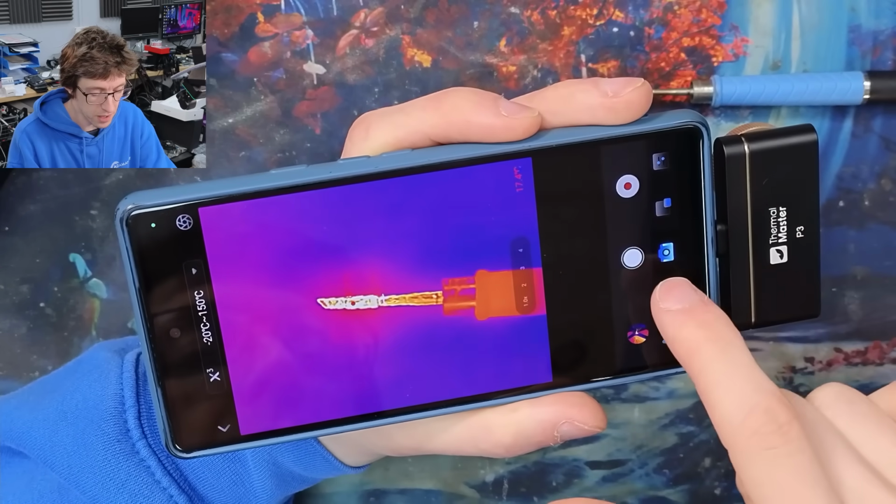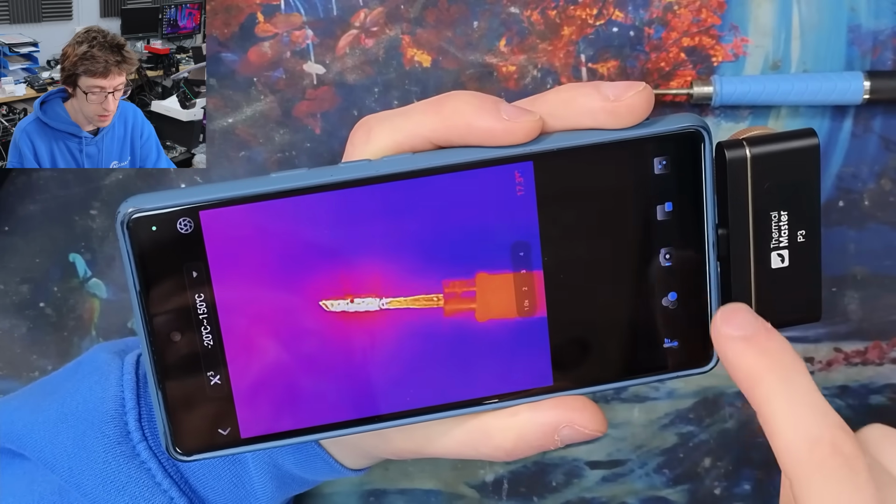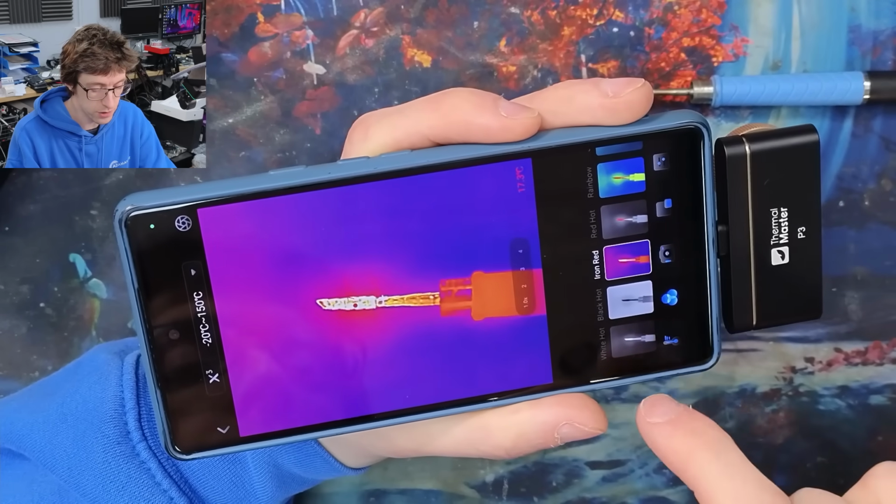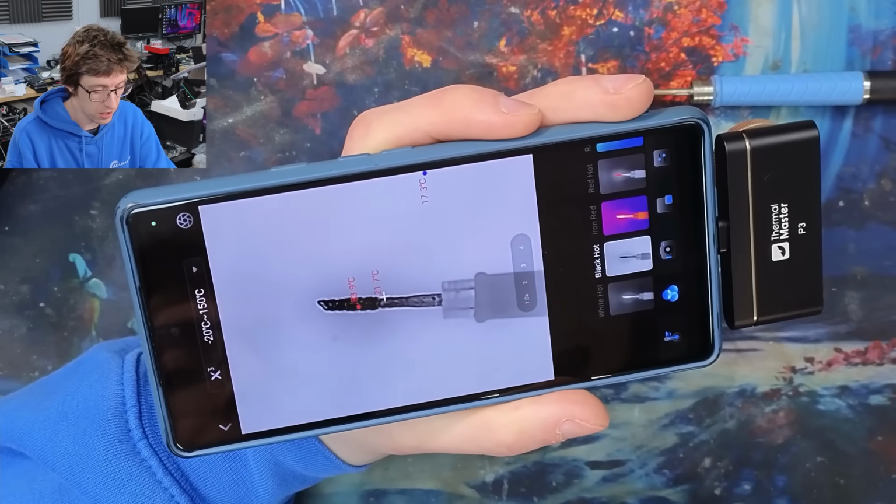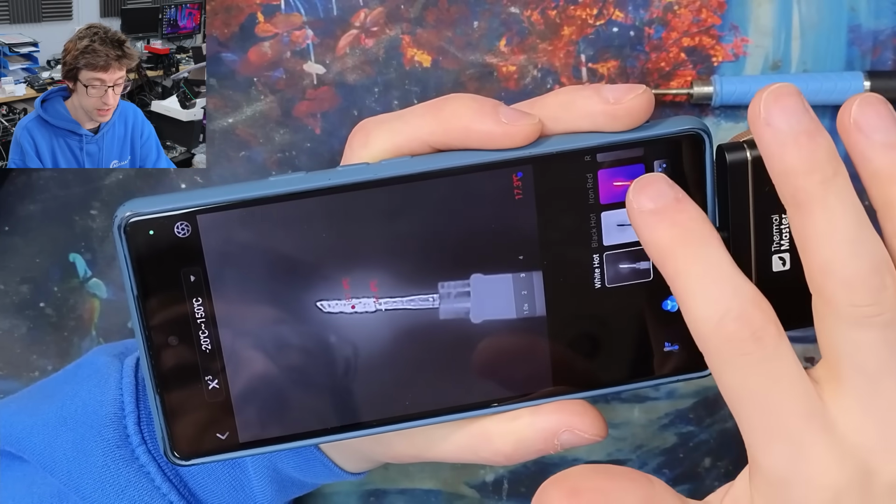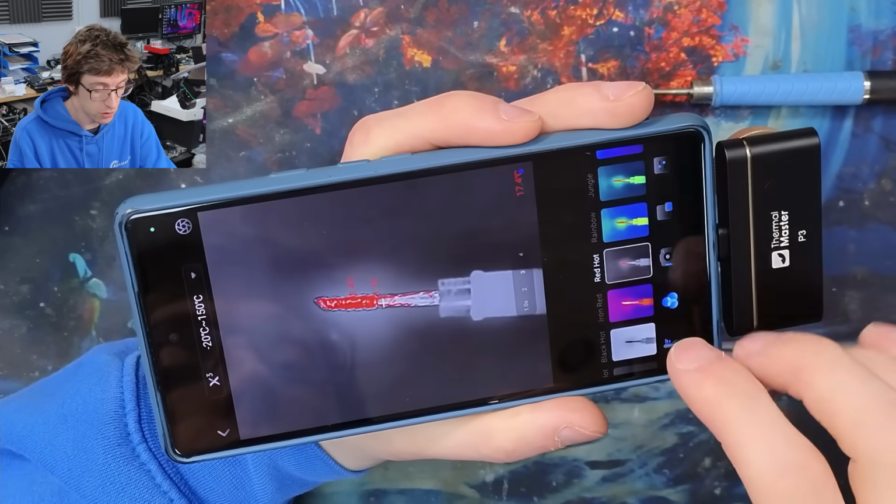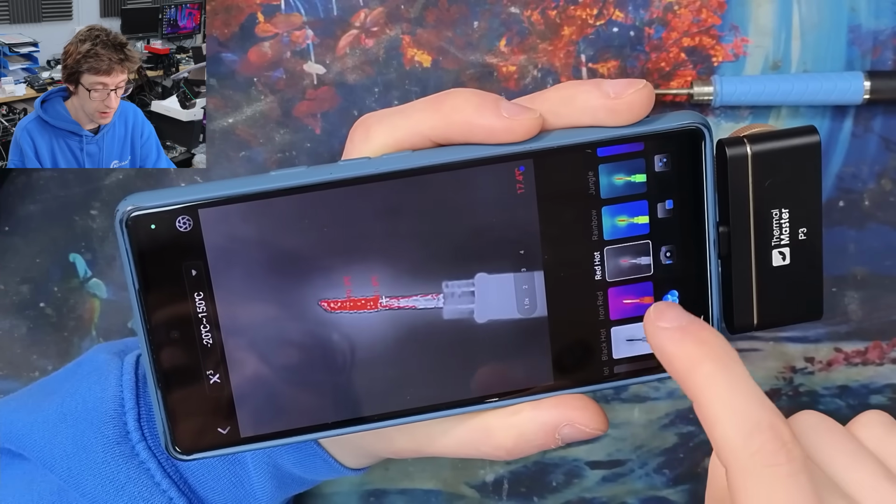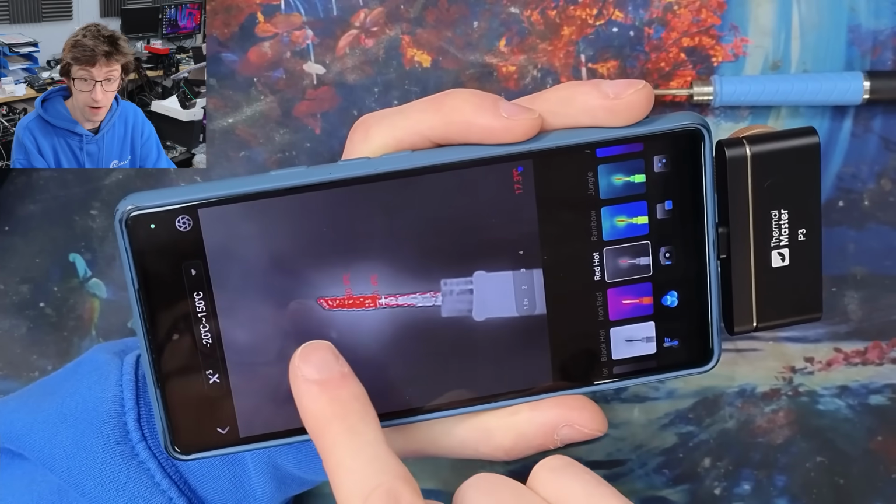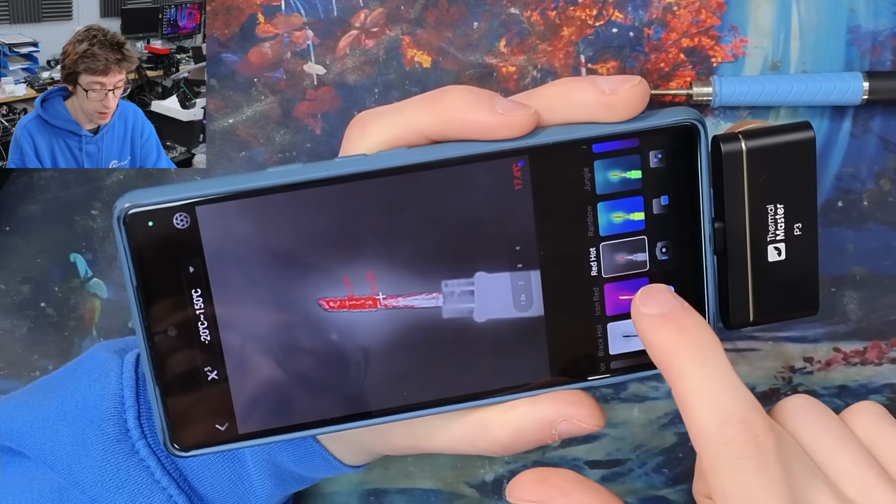We've got the photo button where you can take pictures or record video. We've got palette, so you can switch to the color palette of your preference. So we can put it on black hot there. And so this is obviously useful for color blindness and other such things. You can use whatever is useful. The red hot is also nice because obviously actual hot bits will appear at very high contrast there. Good for finding hot spots.